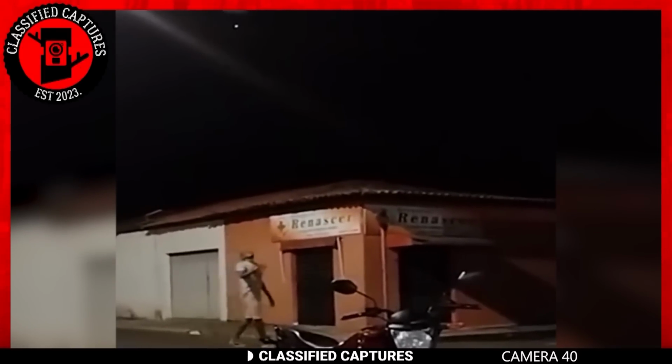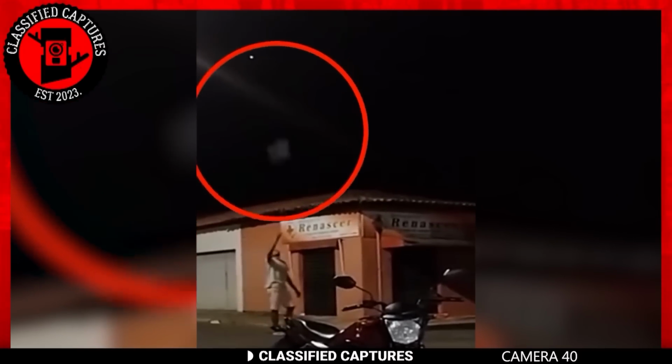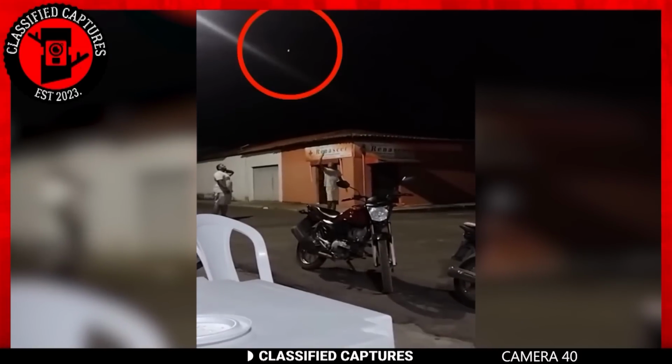Two of them decided to investigate, and one brave soul daringly removed his slipper and threw it at the shiny object. Incredibly, the slipper vanishes into thin air. Even more astonishing was that the shiny object they were studying suddenly took off, sending the entire group into a frenzy.